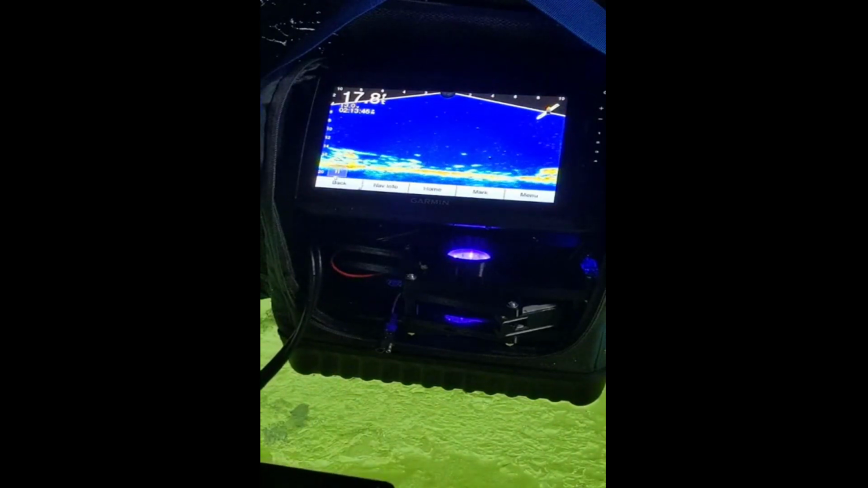See, I'm almost right on the edge of this brush pile, and you're right in between the two brush piles. So I think that plays a huge factor in things. Oh, he's chasing it. Oh, there it is. He's still up there.